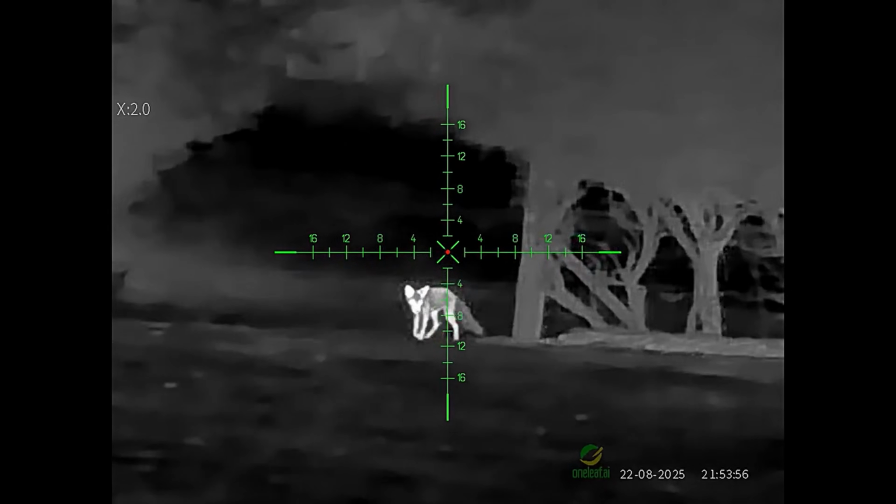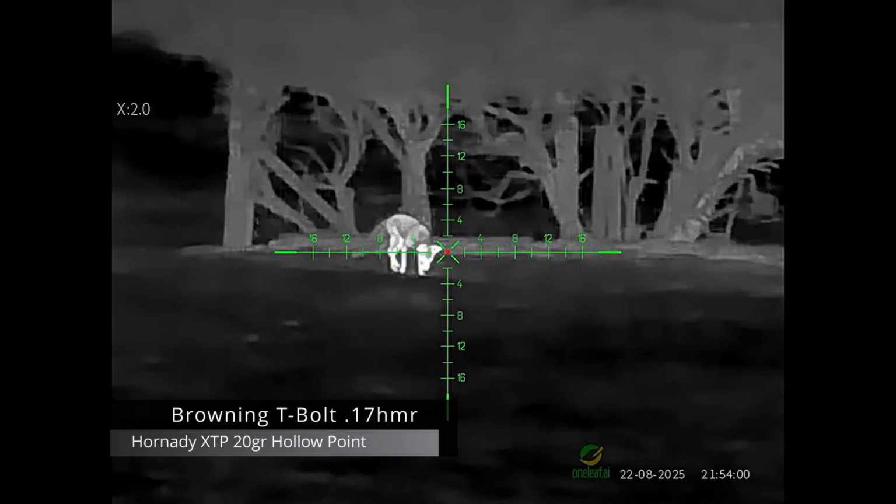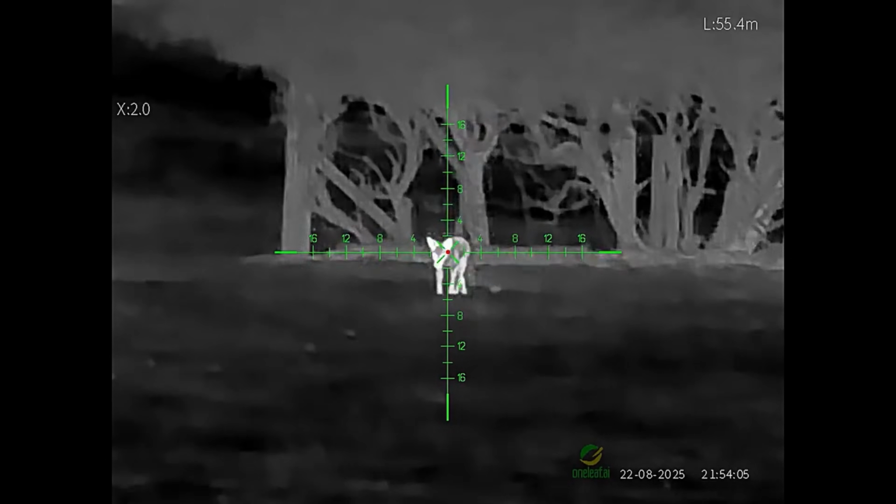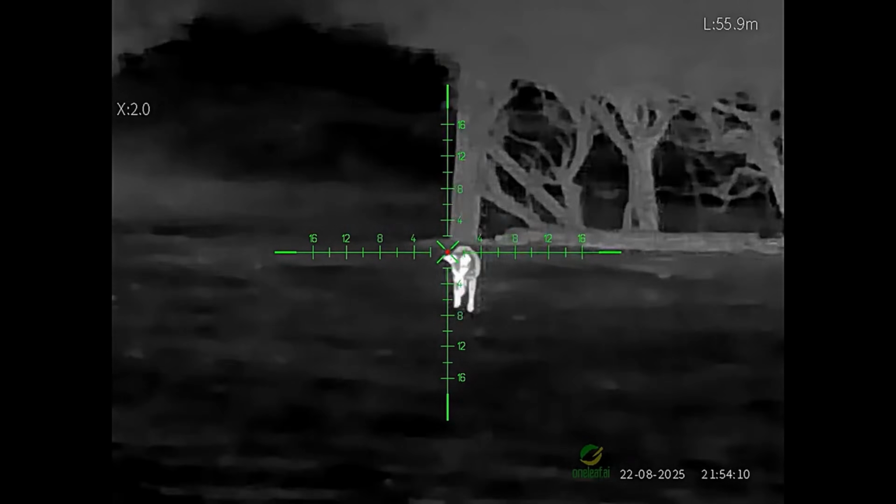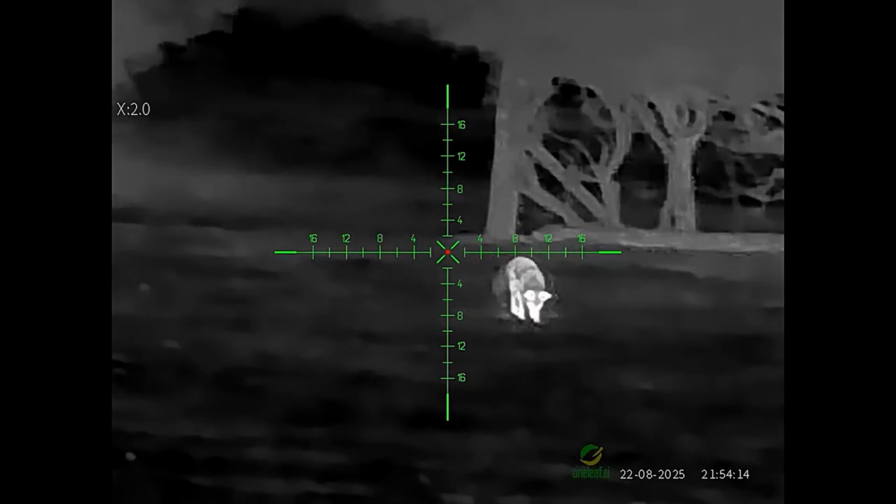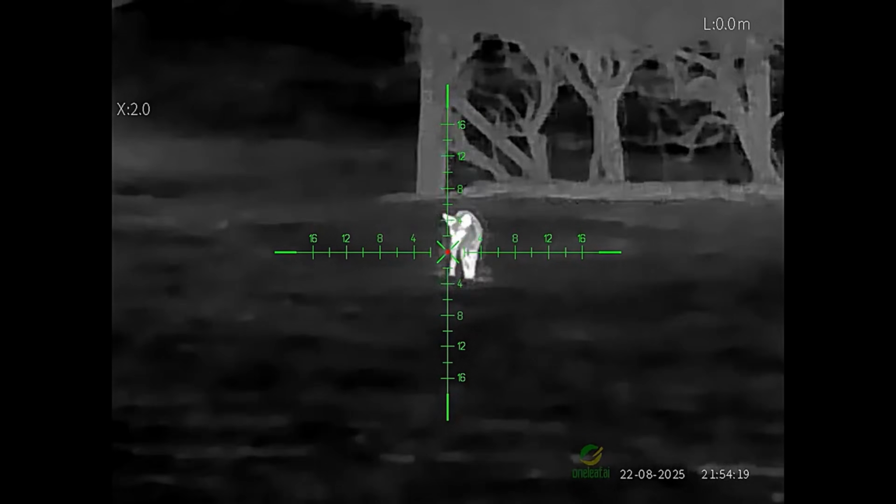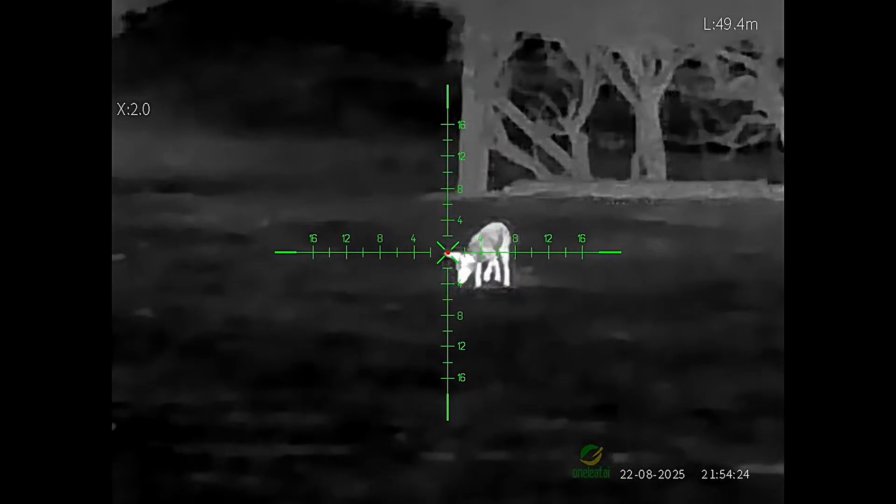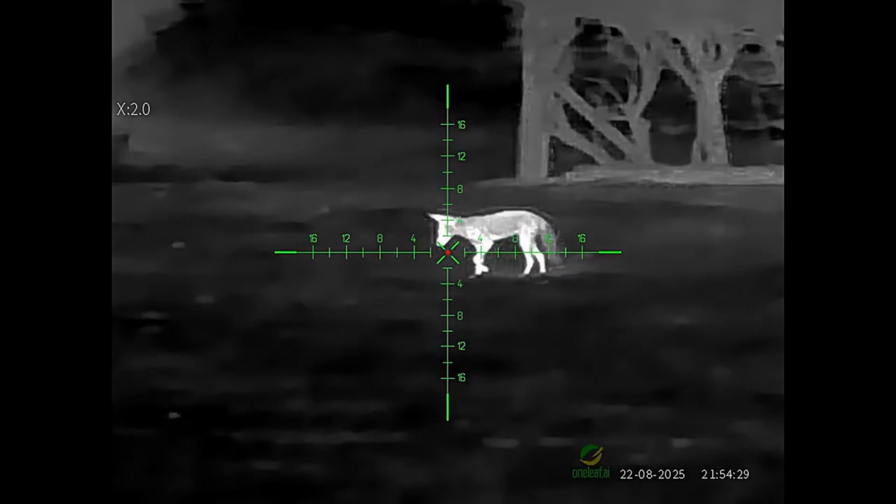You can quite easily tell these are youngsters, not just by their stance, but by the way they act as well. From looking at it, this is definitely a family unit that's taken up this farm as their territory. Any young dogs will disperse soon and look for their own territories, whereas the young vixens can either stay in the territory and help the dominant vixen look after the next litter of young, or they will move on.